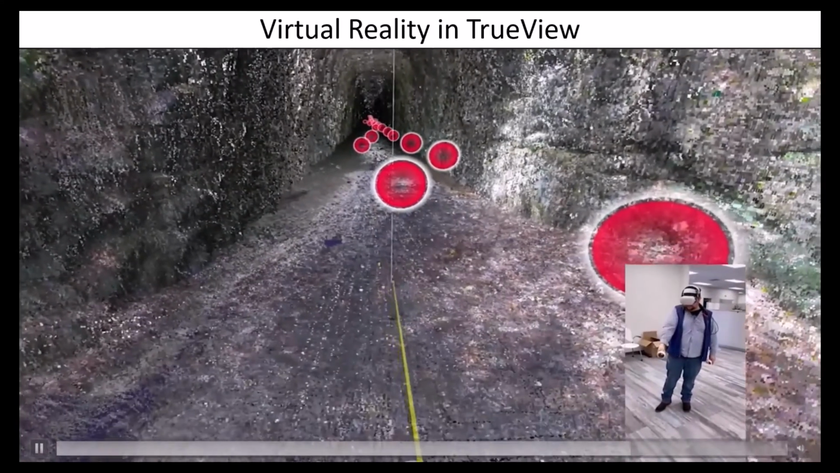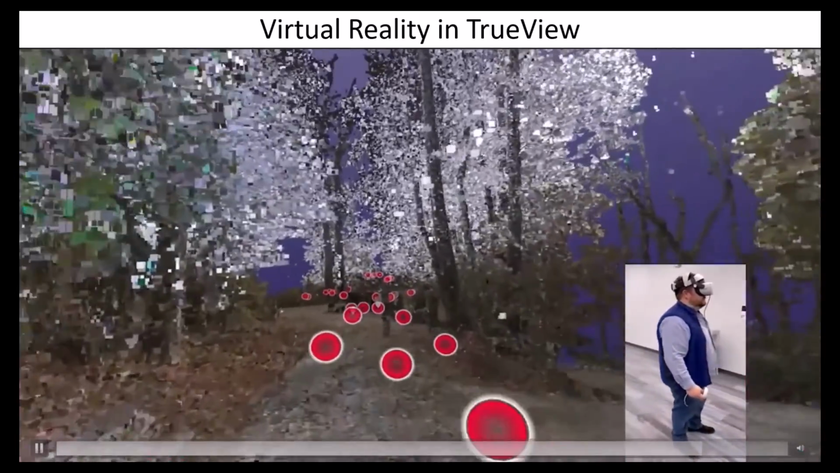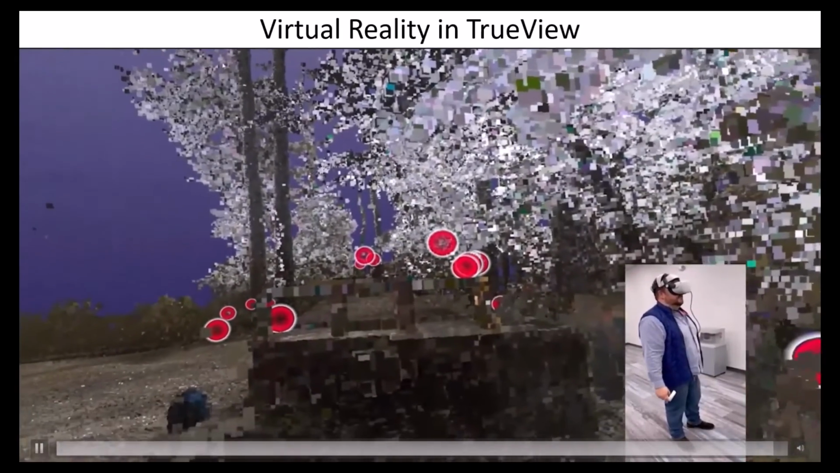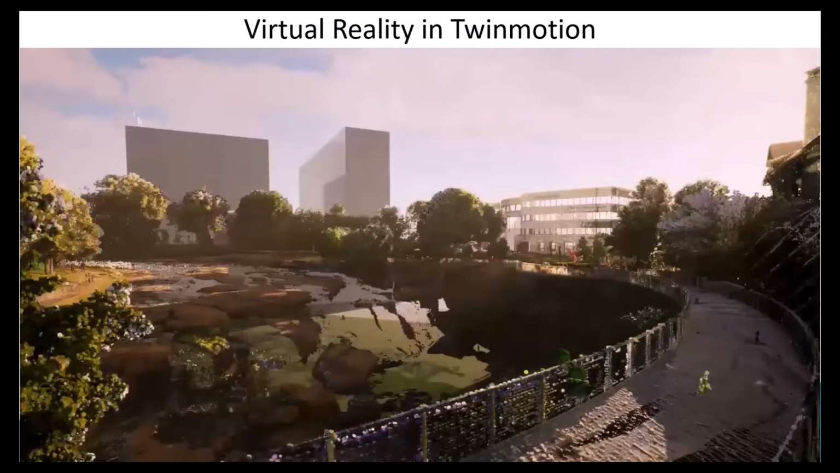And point clouds are not just a file type that's only used to be converted into something else now. With several programs, it's able to natively take point clouds now. Twinmotion from Epic Games is one such program.